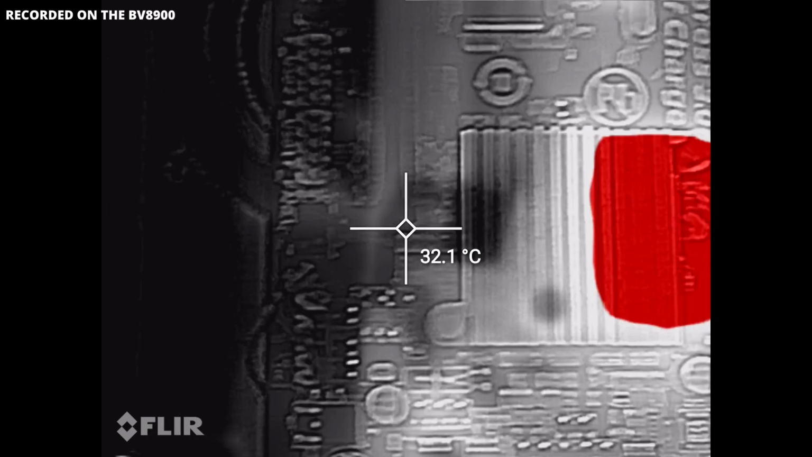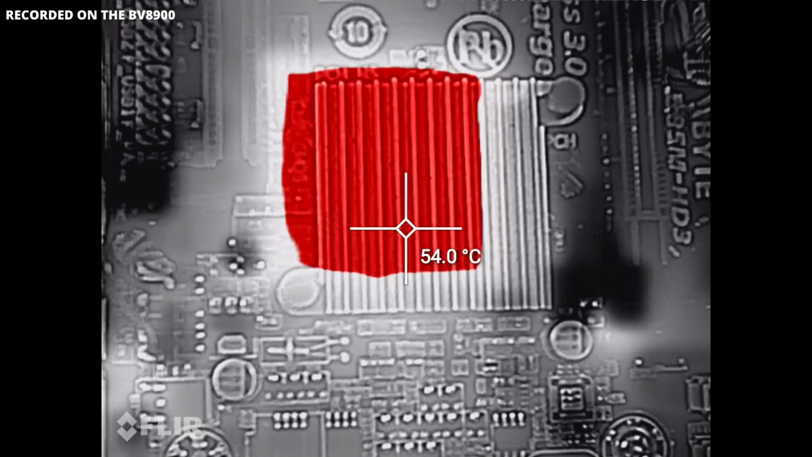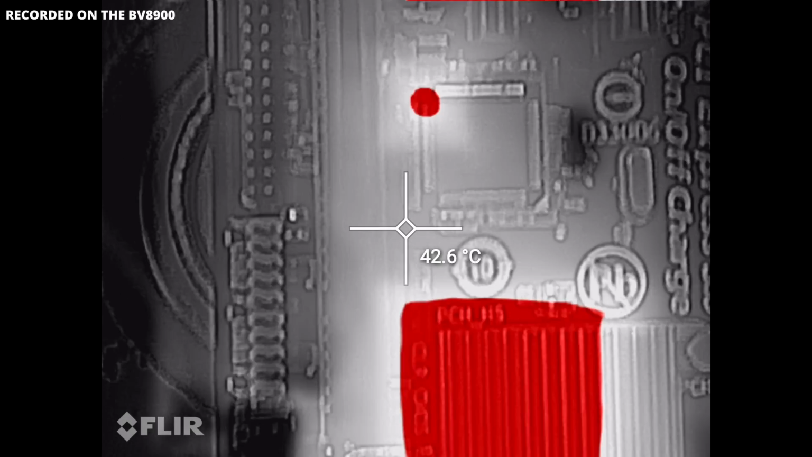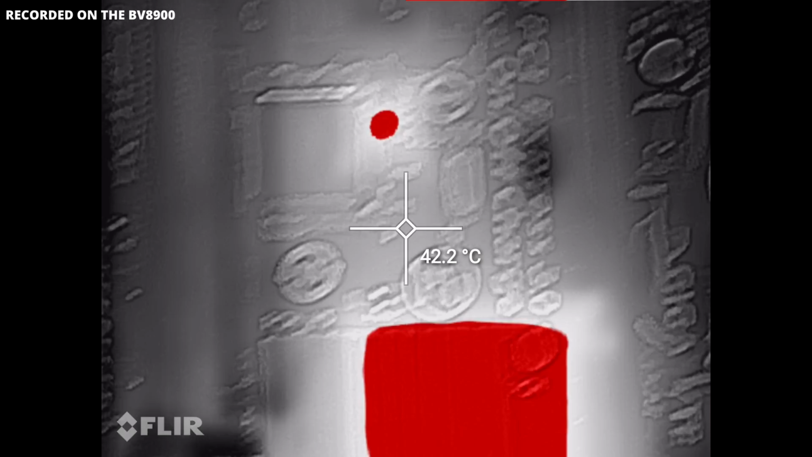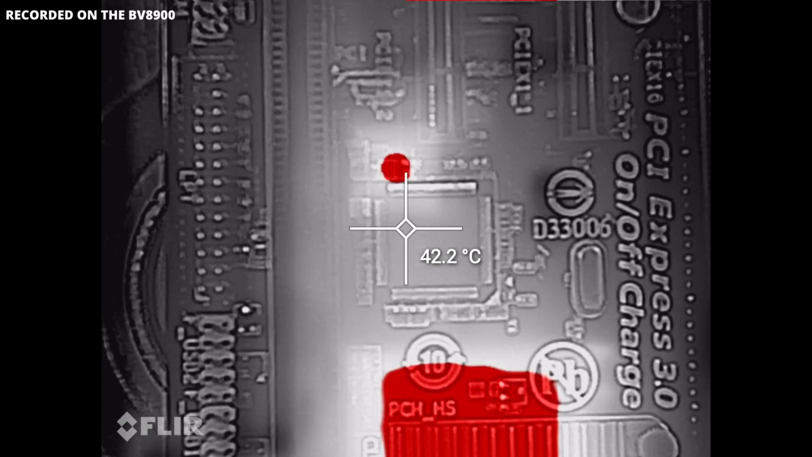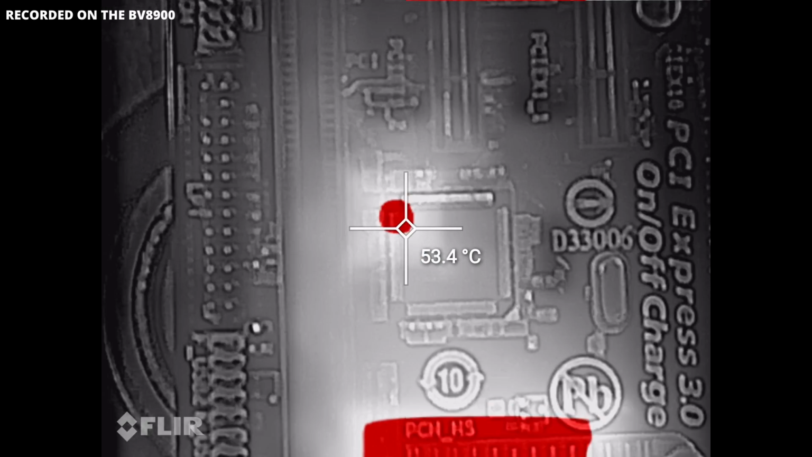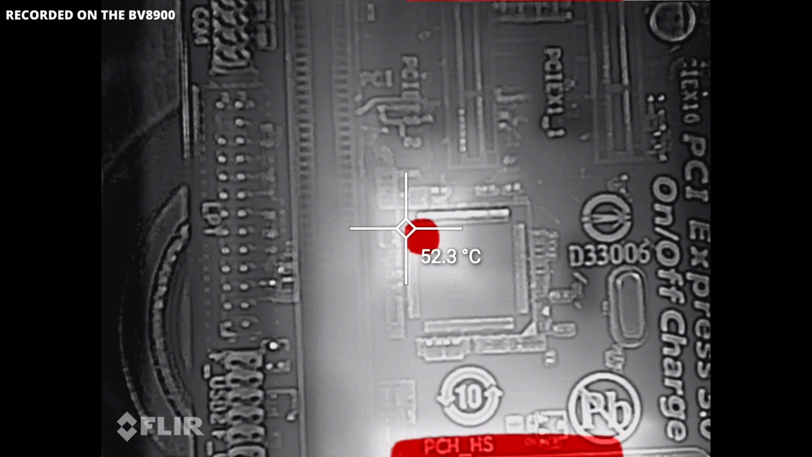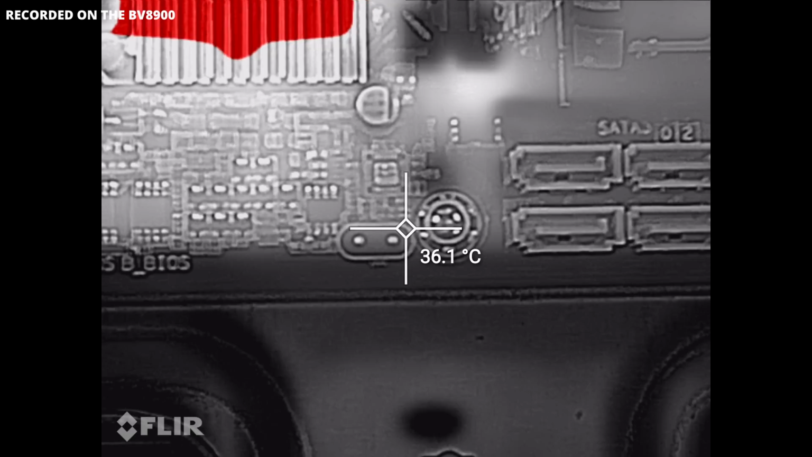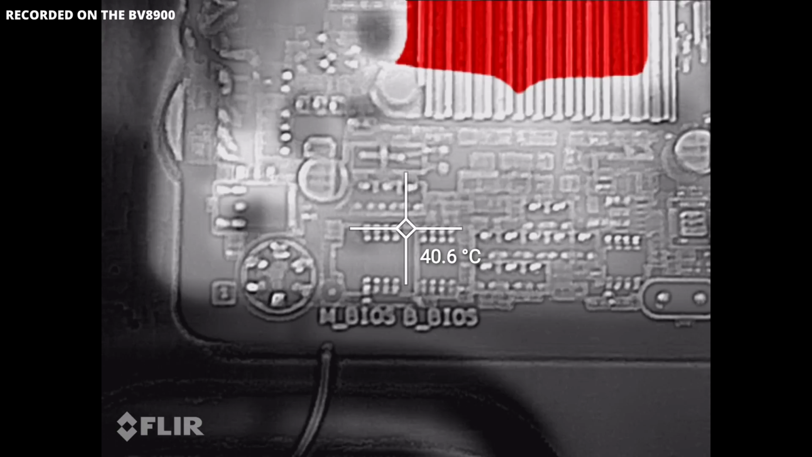Here we can put the graticule on, we can also put a square on. So we can see that chip is 54.4. Go further across the board, there's another hot spot there. Just hold it straight. I've got to go steady. Okay. We can clearly see all the transistors and chips and things on here very clearly.